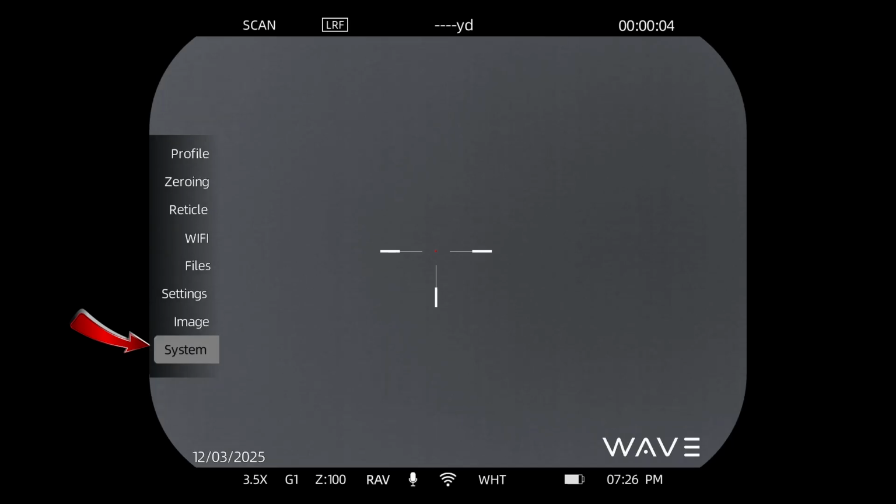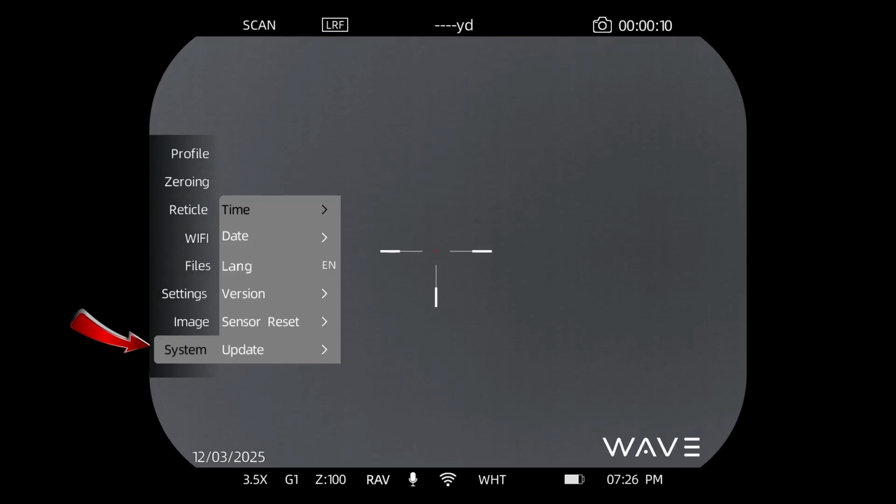Okay, let's take a look at the system submenu. We'll give it a quick press to enter. As you can see, this is where you can set the time of the device. It's in exactly the format that you would expect. You can go to each of those and set them. And of course, you can roll down to date and do the same thing. Language, we only do English at the moment.